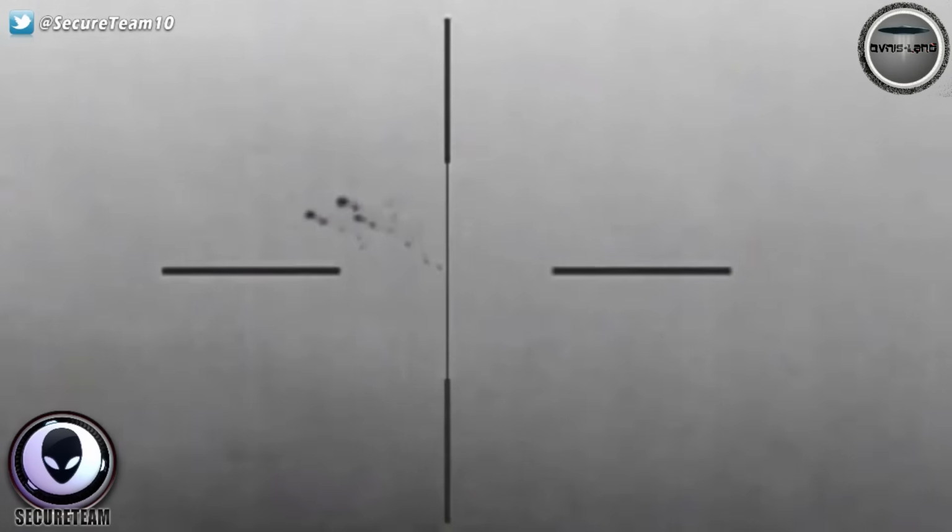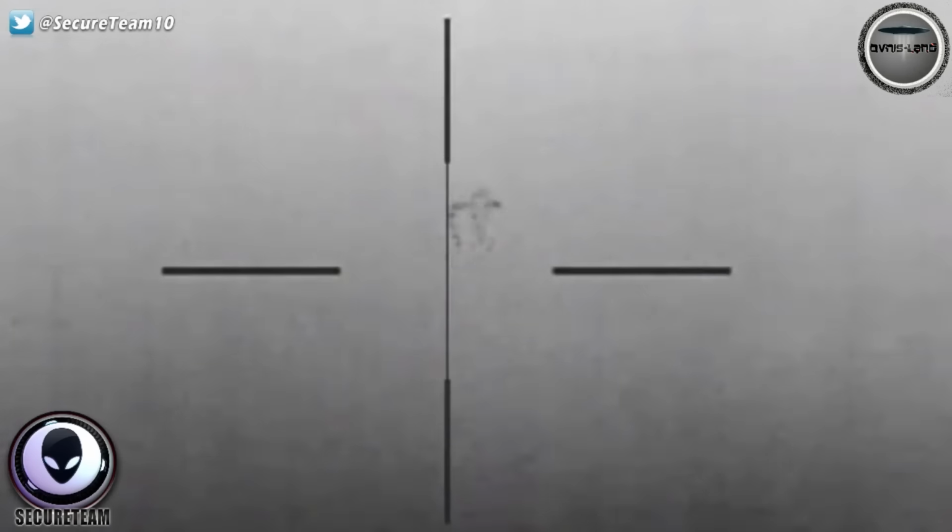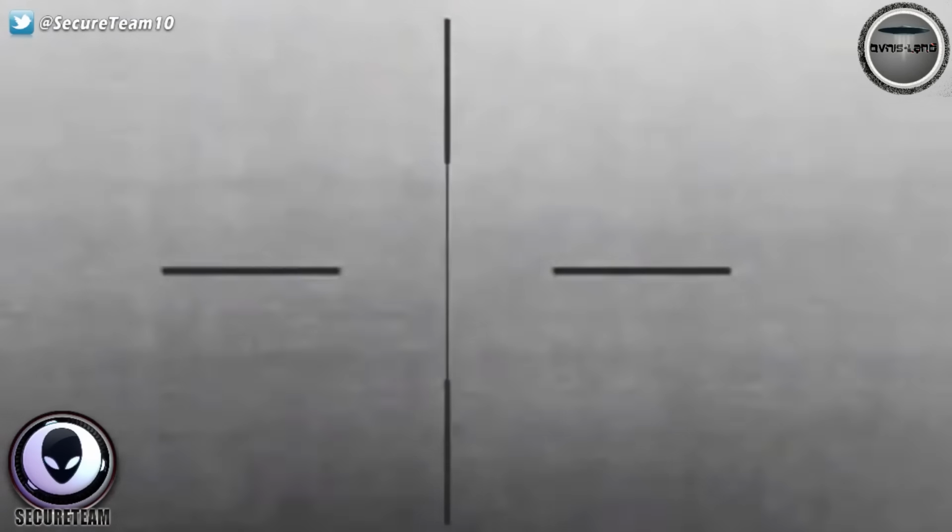TR3B, that is what this reminds me of. But that doesn't necessarily mean, just because this is in a triangular shape, that it's a TR3B. But this thing turns, and you guys see how quickly this thing jets off away from the camera, heading out into the distance. I mean, the speed of this thing, and he tries to zoom in on it, and the thing is gone. I'm speechless, and I emailed him back and I said those exact words.